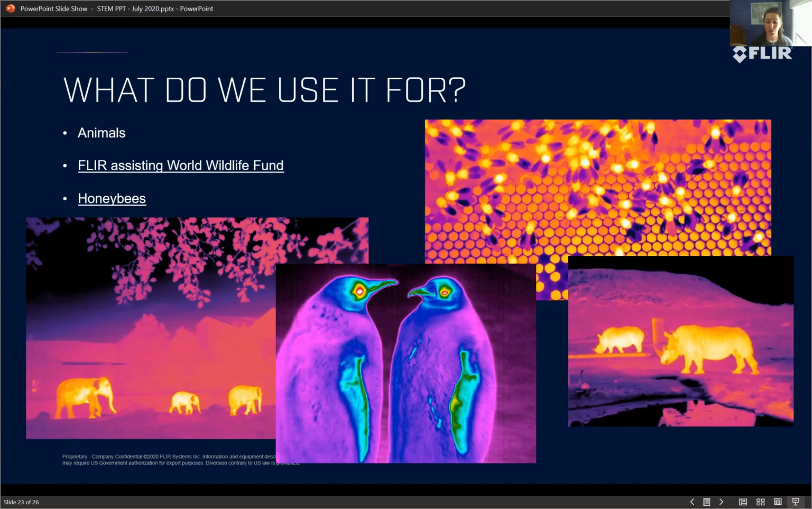FLIR works with the World Wildlife Fund to help prevent poaching. So like rhinos and elephants are sometimes in danger from people that want to take parts of their body or just kill them and hurt them. So we donate our cameras so that they can use them to track where the rhinos are and where the elephants are and keep them safe and make sure nobody's hurting them.